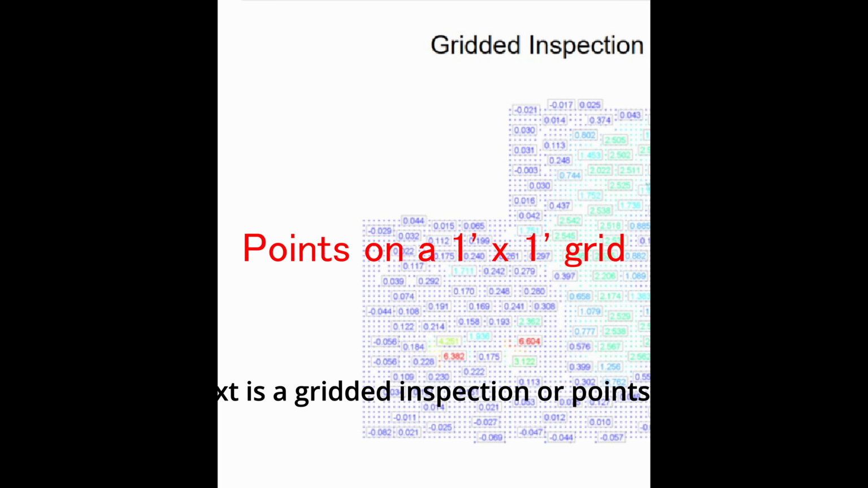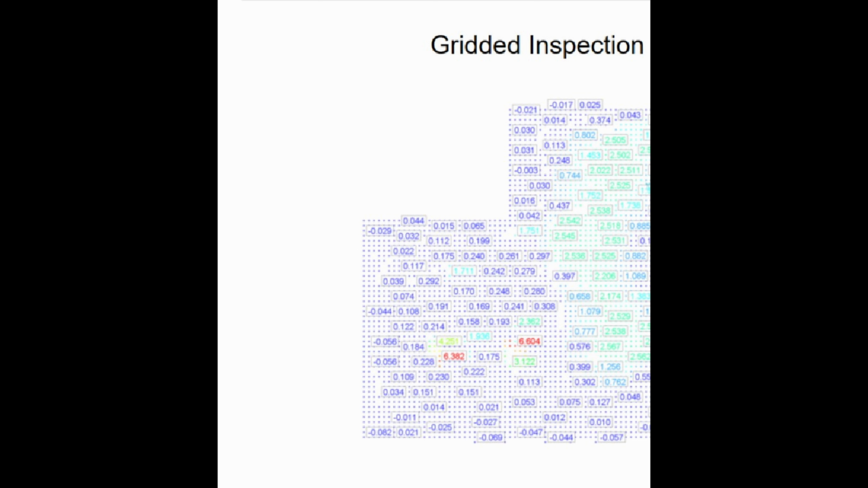Next is a gridded inspection, or points on a grid. This method will provide more information than an FFFL. This information can be collected by typical survey equipment, mostly total stations, GPS, and scanners. The problem with this method is that you either have to choose points that are so close that they can't be displayed correctly, or points that are too far apart and you miss potential problems.